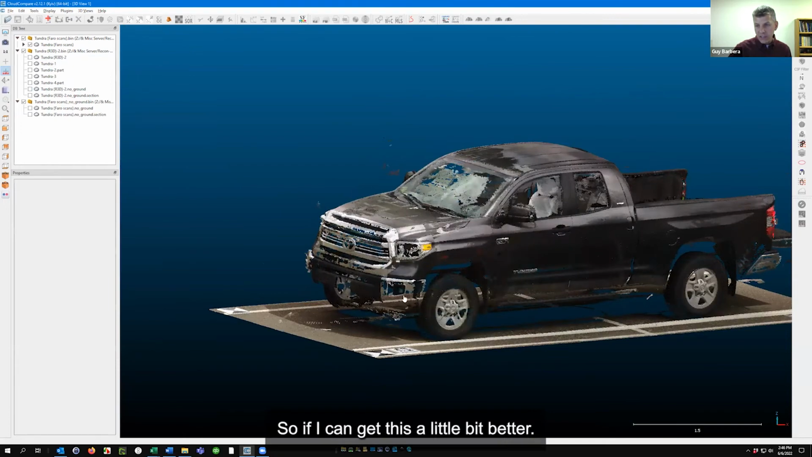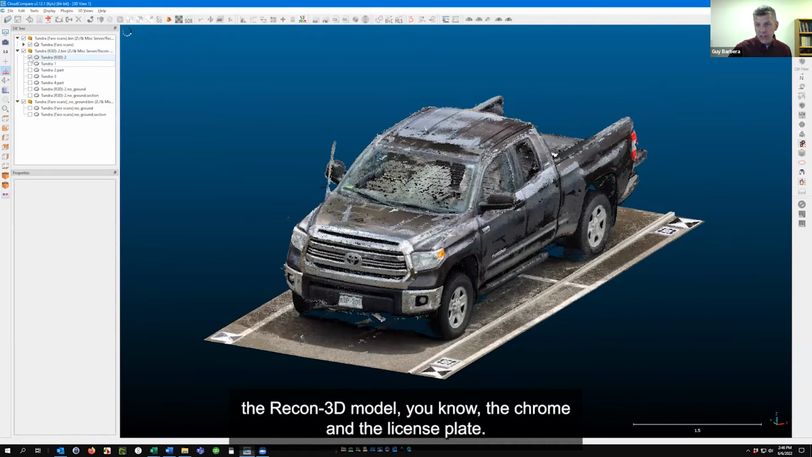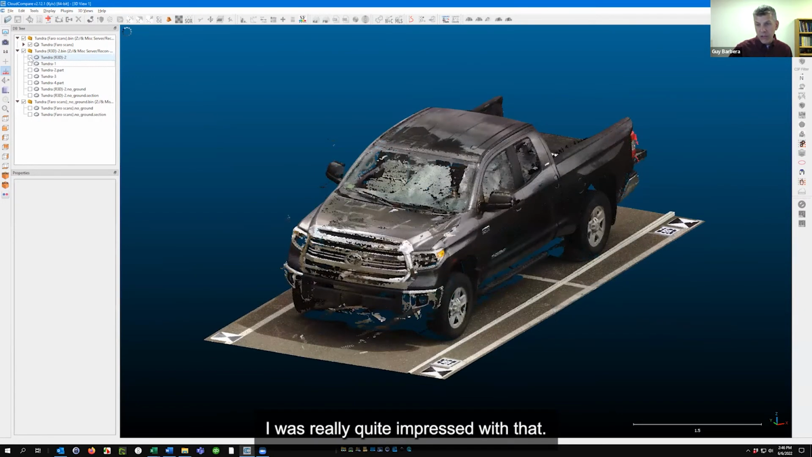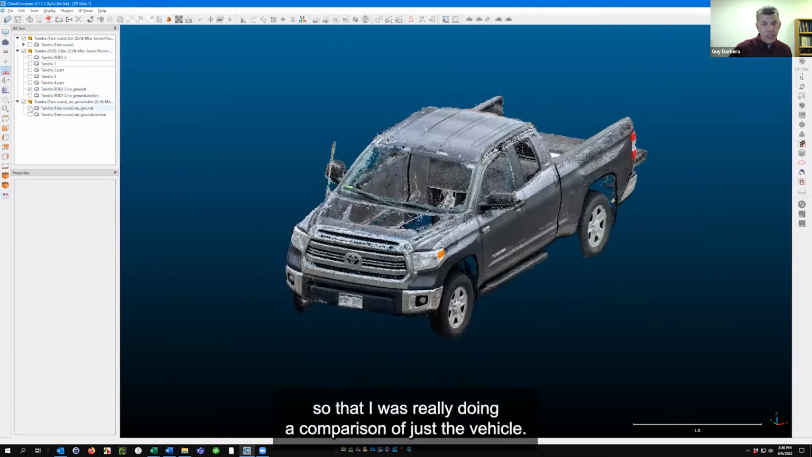See if I can get this a little bit better. You just watch this stuff fill in as I turn on the Recon-3D model. The chrome and the license plate really filled in. Maybe that's because I got down lower than I did with the scanner, but I was quite impressed with that.